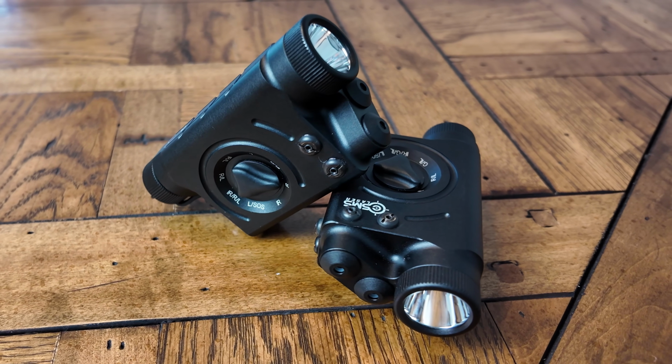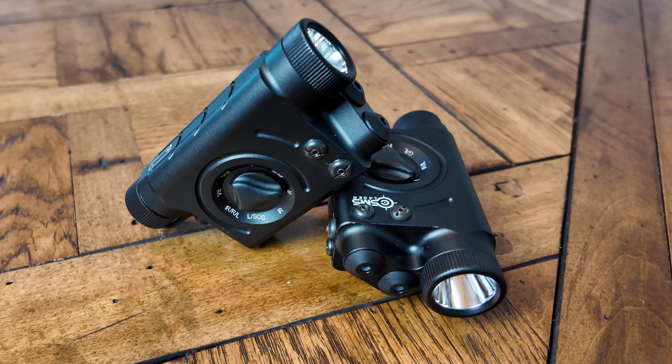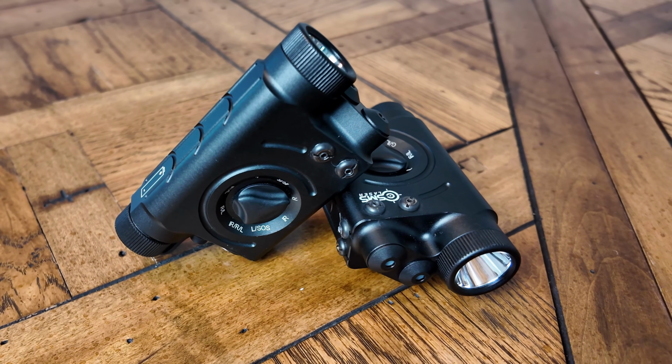It's widely known that if you spend about $100 on a red dot like this Holosun, it can be okay. But if you spend about $100 on a laser aiming module like this XK68, it's kind of a crapshoot if it's going to be reliable or hold zero. So it's tough to get into the night vision game for cheap.